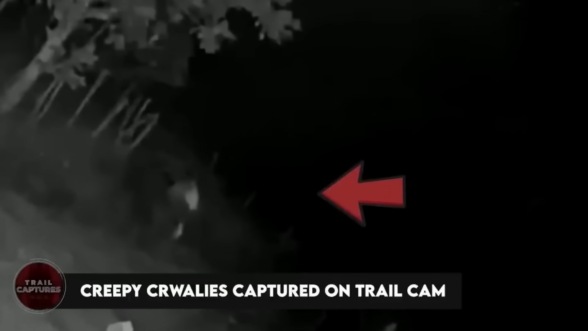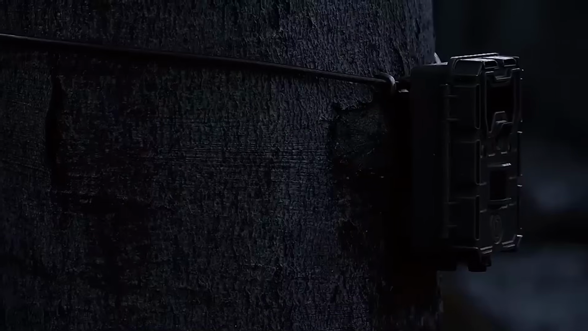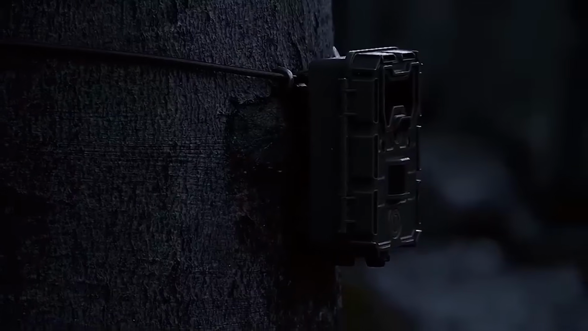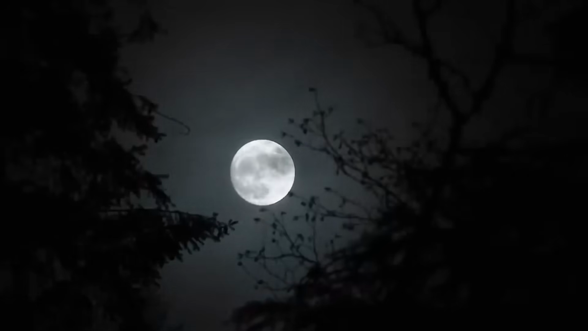Creepy crawlies captured on trail cam. In the quiet darkness of the forest, hidden from natural eyes, mysteries were passing. Trail cameras, like silent guardians, were capturing the secrets of the night. These were not ordinary night scenes. They were filled with creepy crawlies that made your skin tingle with conspiracy and shivers. Imagine a moonlit night, where branches stirred and leaves whispered secrets.